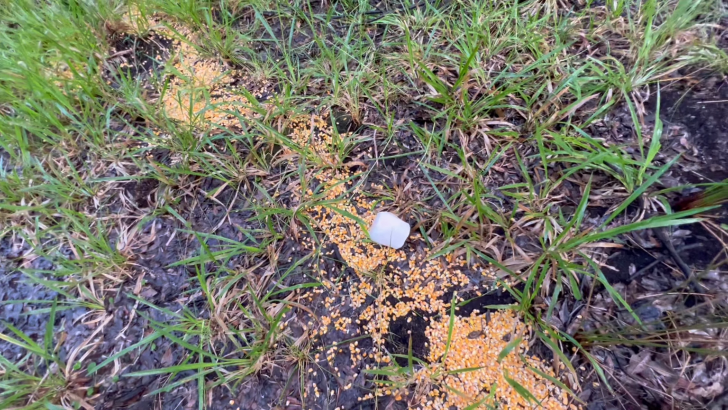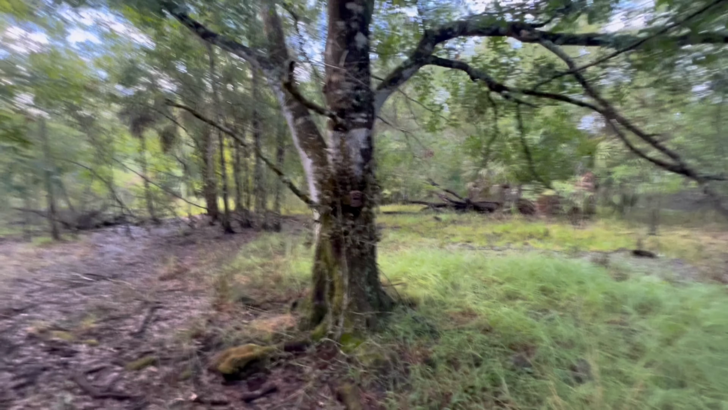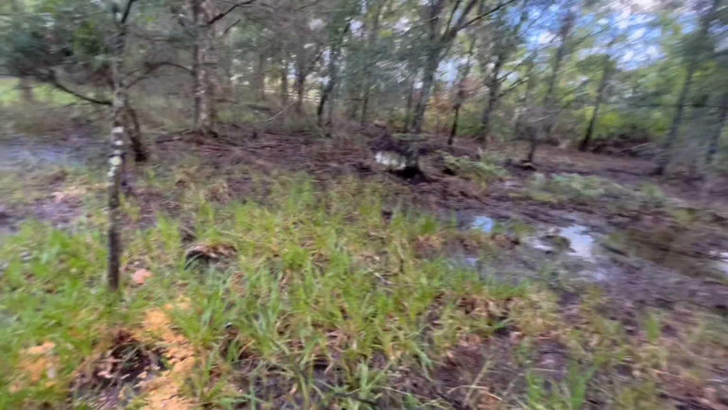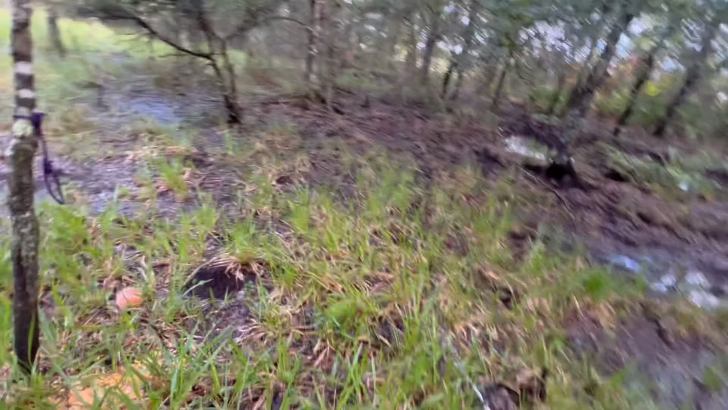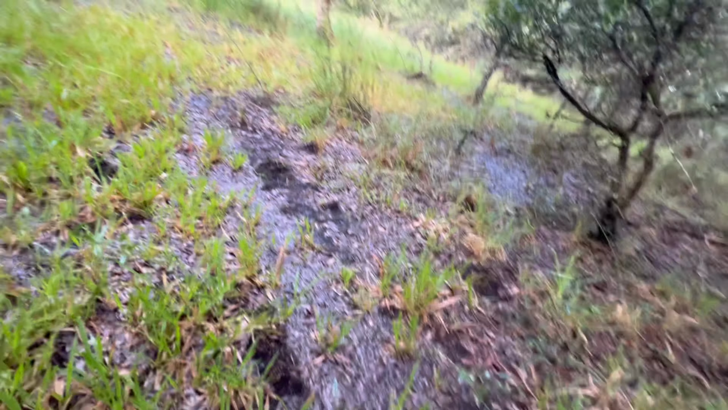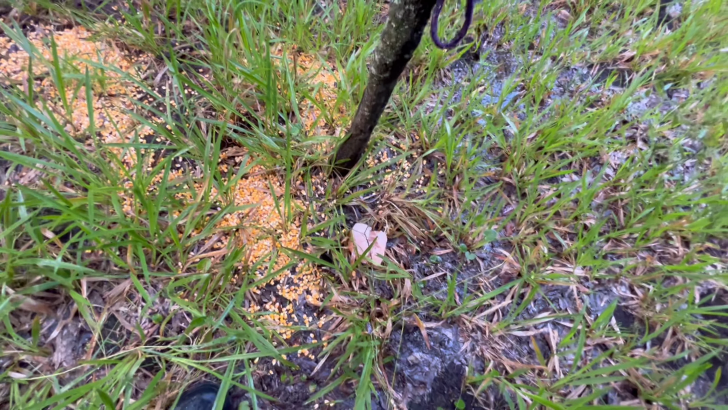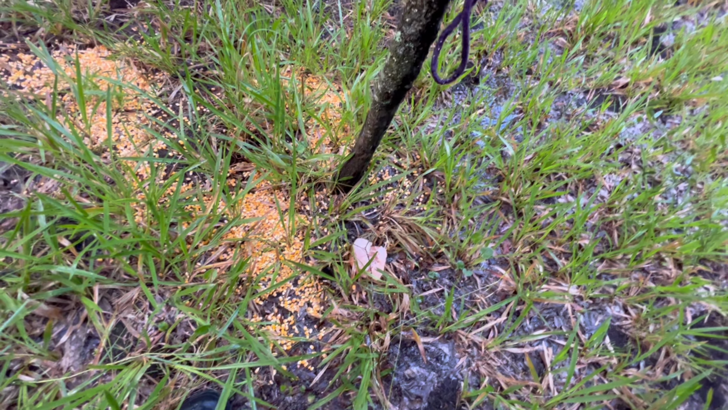They seem to like those pretty good. There's a doe and a fawn that like to hang around this area, so I've seen them, and that's about it. A lot of water around here, so I think they got a lot of rain in this area. But yeah, that salt, I think they like that salt.